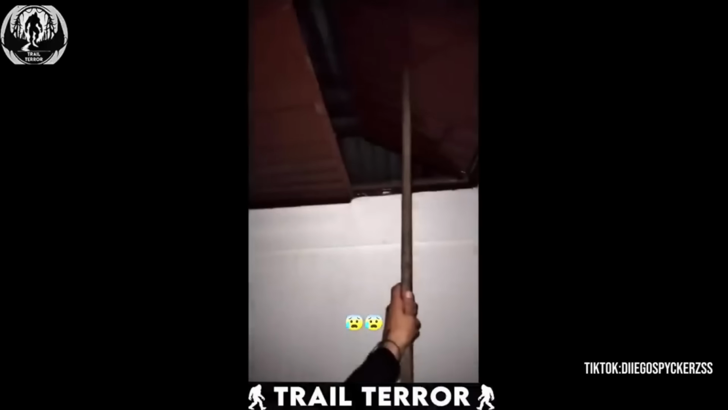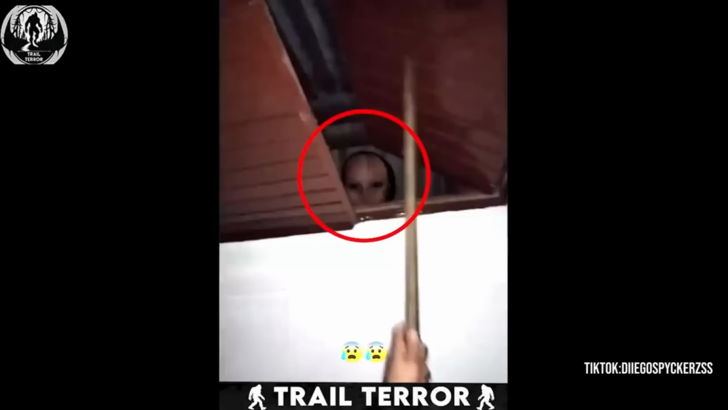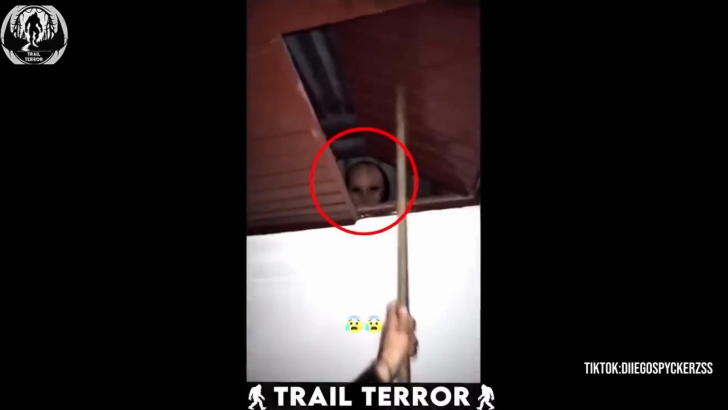As the door opens, a face appears. Something straight out of a nightmare. It looks like Gollum, but far scarier. The moment the man sees it, he bolts, and honestly, who can blame him? What was that thing? It definitely wasn't an animal. It had a human form, but what kind of human looks like that and lives in an attic?